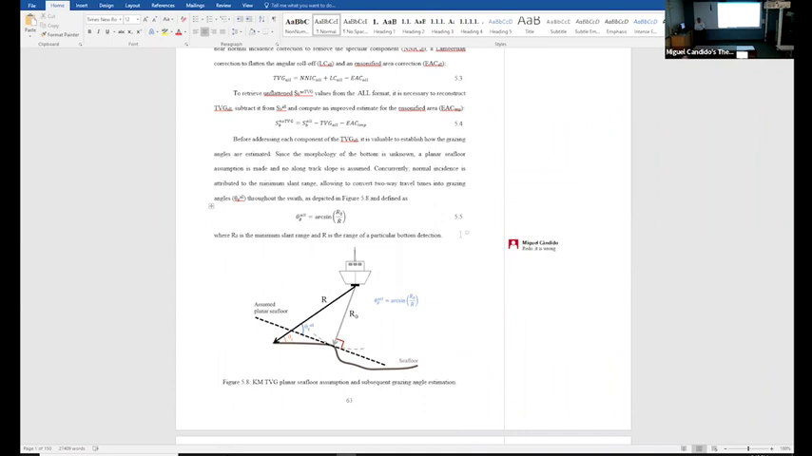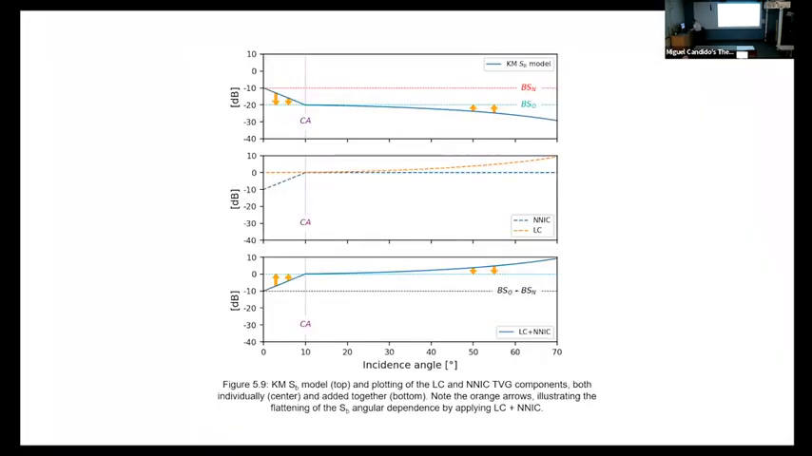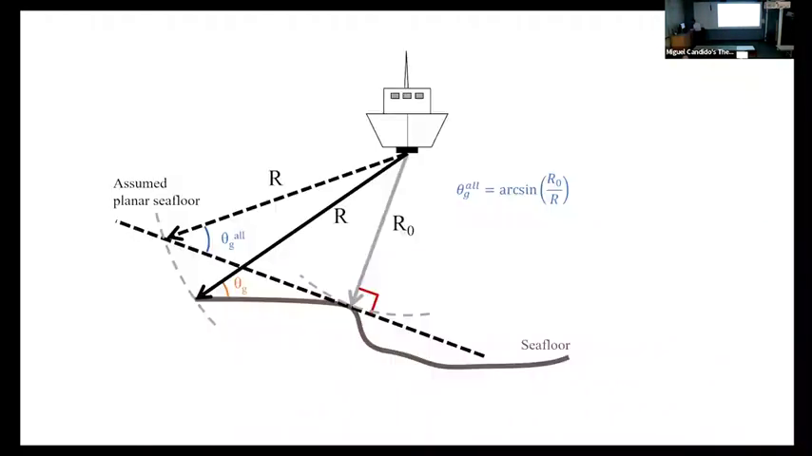I can show the correct one. Yeah, that's it. So you say that this is wrong because it doesn't represent what Kongsberg actually does? Yes, because it doesn't represent what I did before, where I was saying that this grazing angle was actually here. But what they do is, okay, we assume the minimum slant range, and based on this orthogonal geometry, we define a planar seafloor.